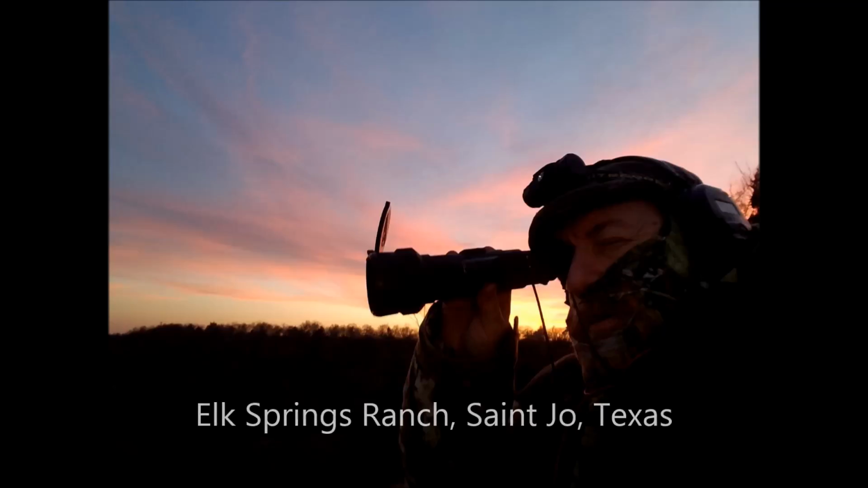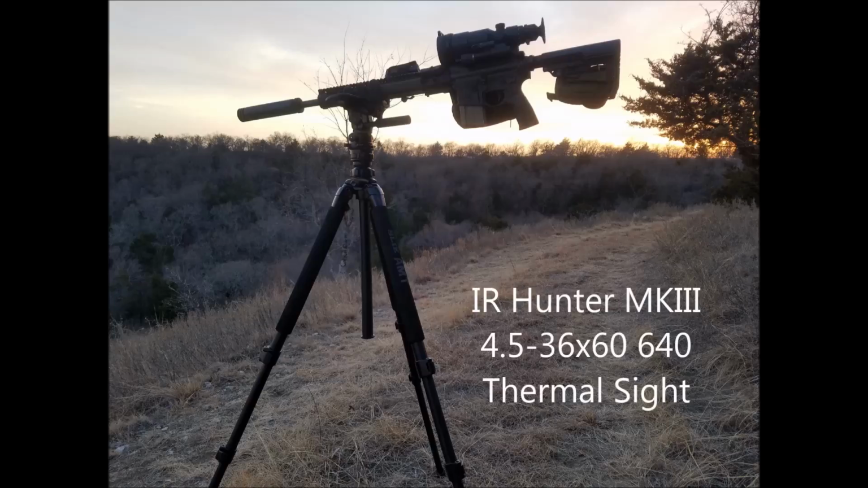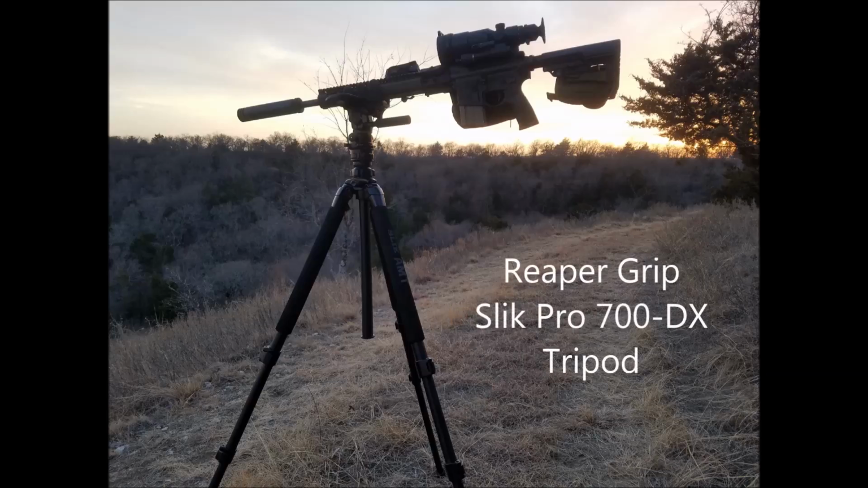Got a chance to try out a new IR Patrol 250 Extreme Range thermal spotting scope. It has the same magnification as my IR Hunter Mark III that I have on my 6.5 Grendel, that is shooting some new MSR Federal Fusion 120 grain ammo that so far has been working out pretty well for me.